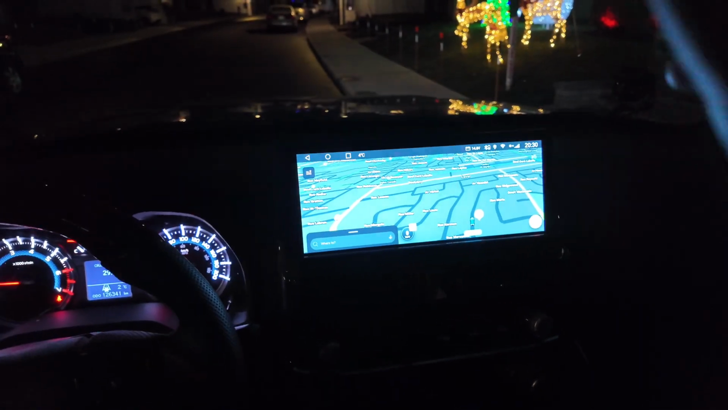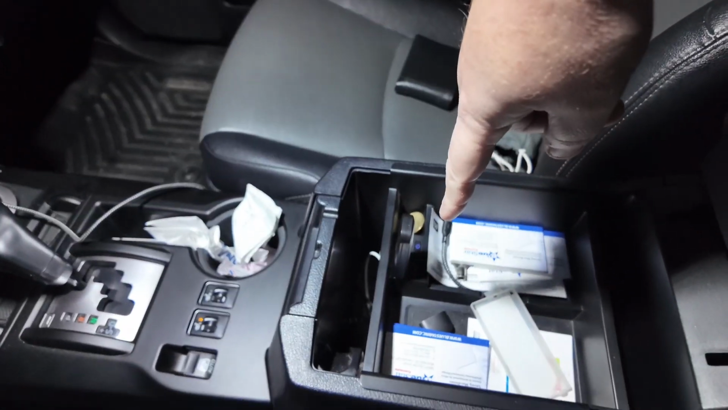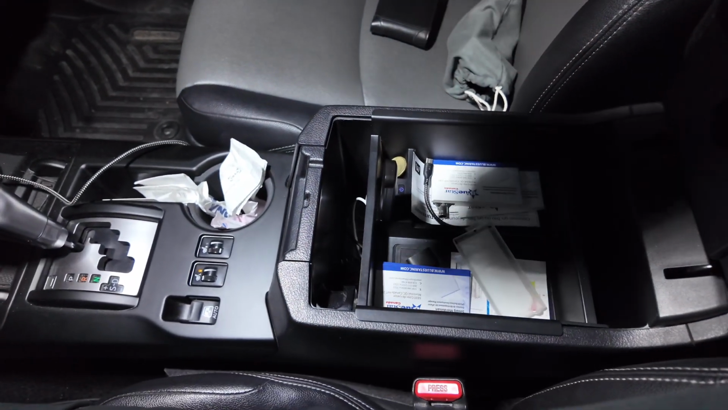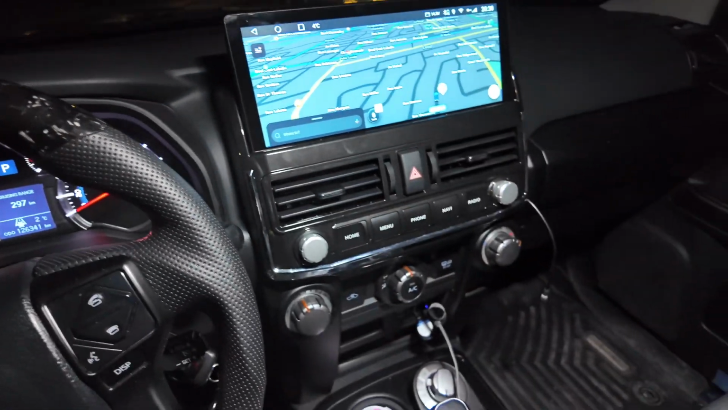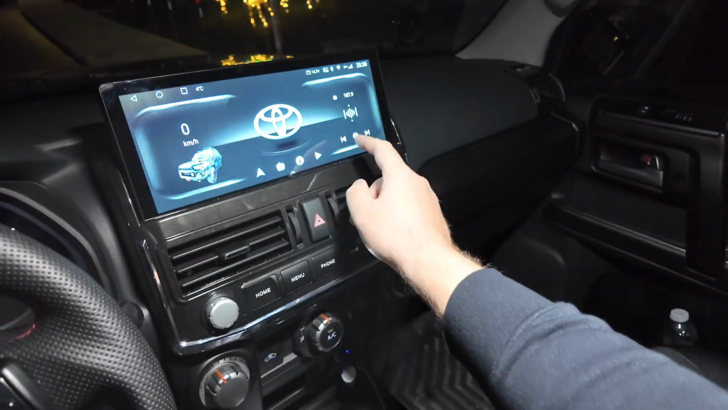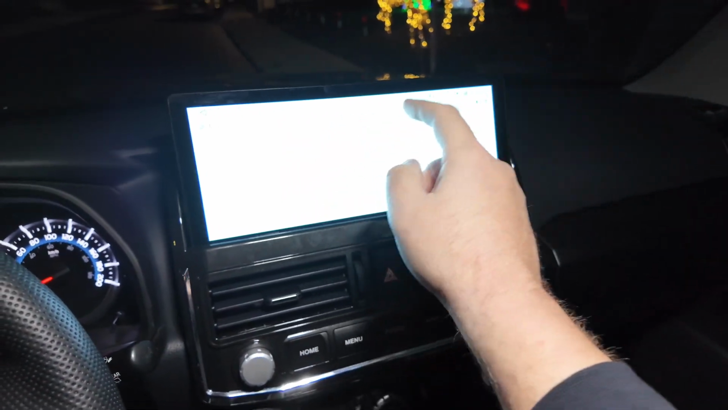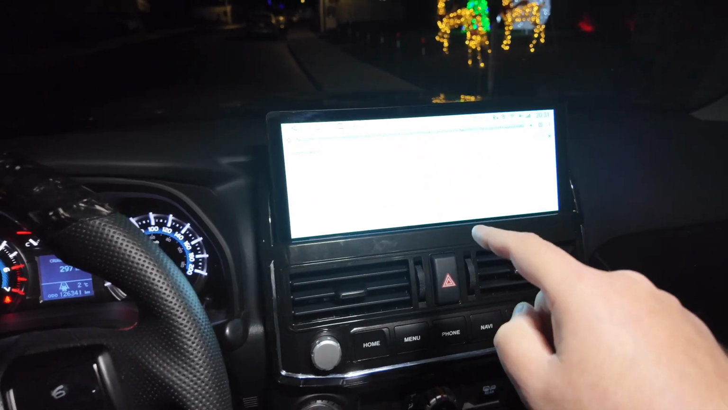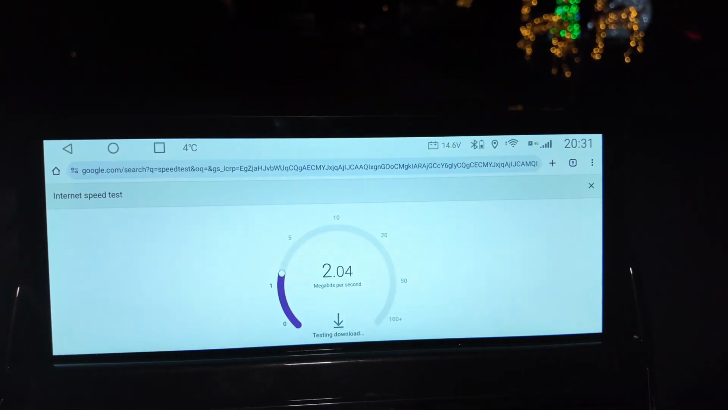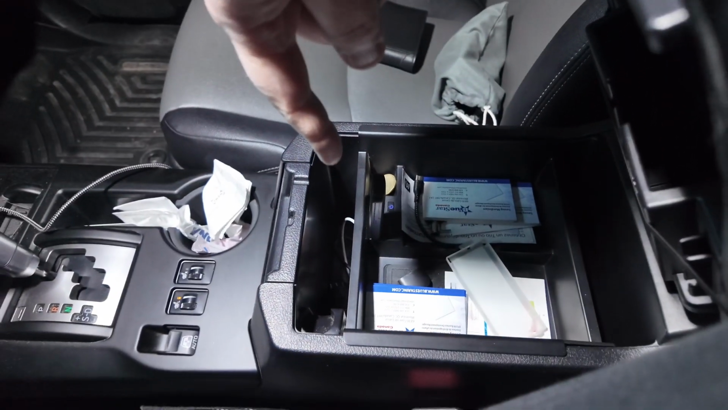So next, it's gonna be this USB that is right there. My head unit is connected to it. Right now I'm getting internet from the USB. You can connect this to any USB and you'll have data internationally. No roaming fees, no capping, unlimited data. That's the USB. Videos coming soon.